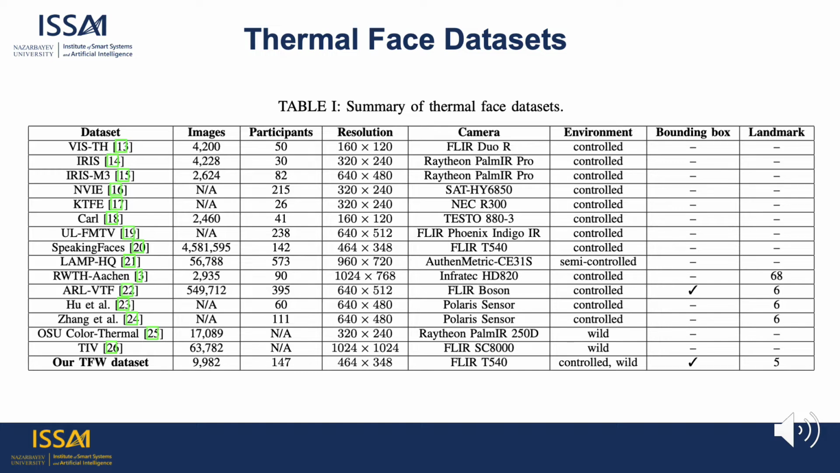In this regard, we present a new thermal face dataset that was collected in controlled, semi-controlled, and uncontrolled conditions. We used a FLIR T540 professional thermal camera with a resolution of 464 by 348 pixels to collect the dataset. We manually annotated the dataset with bounding boxes and 5-point facial landmarks.